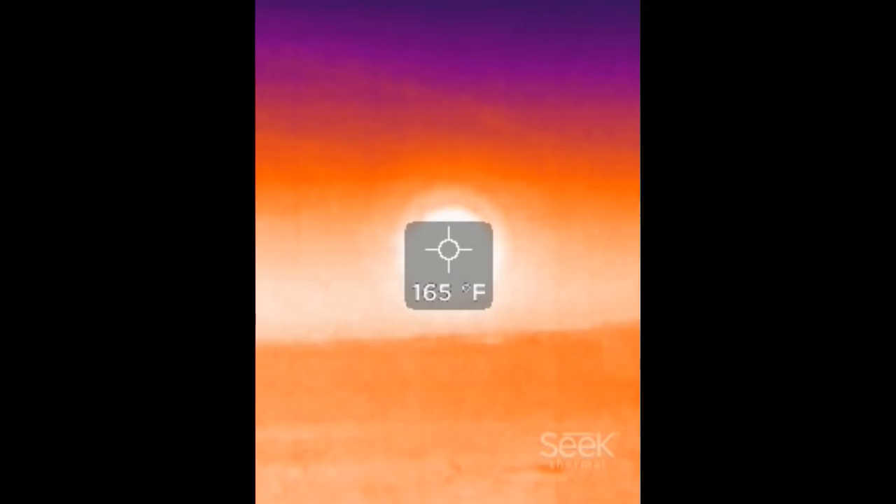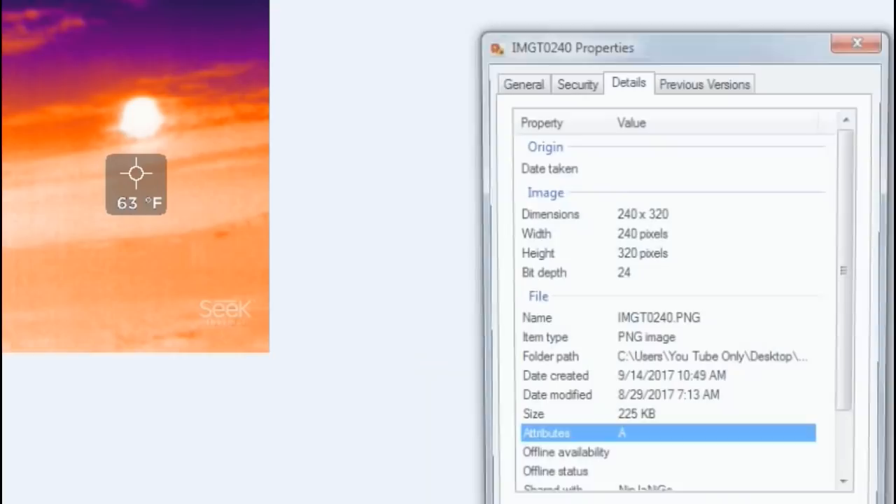As you can see here, it's 165 degrees Fahrenheit, 268 degrees Fahrenheit, 259 degrees Fahrenheit, 232 degrees Fahrenheit, 181 degrees Fahrenheit, and that is the temperature of our sun, 181 degrees. Come on, really people?